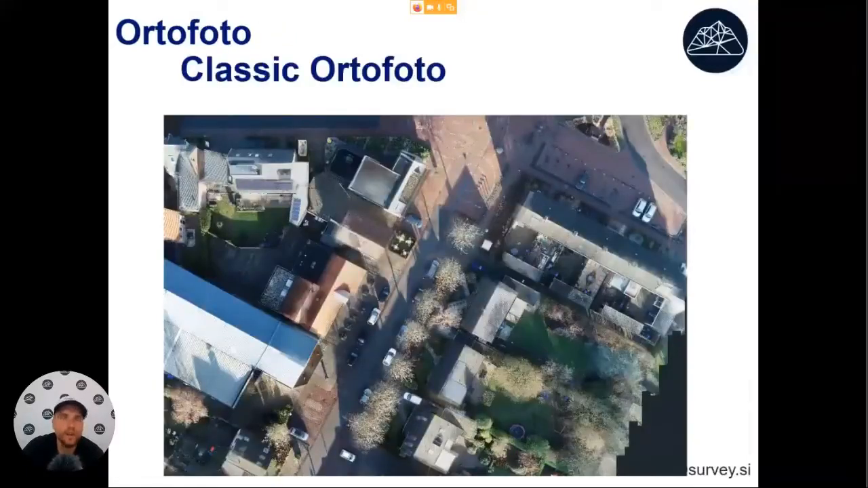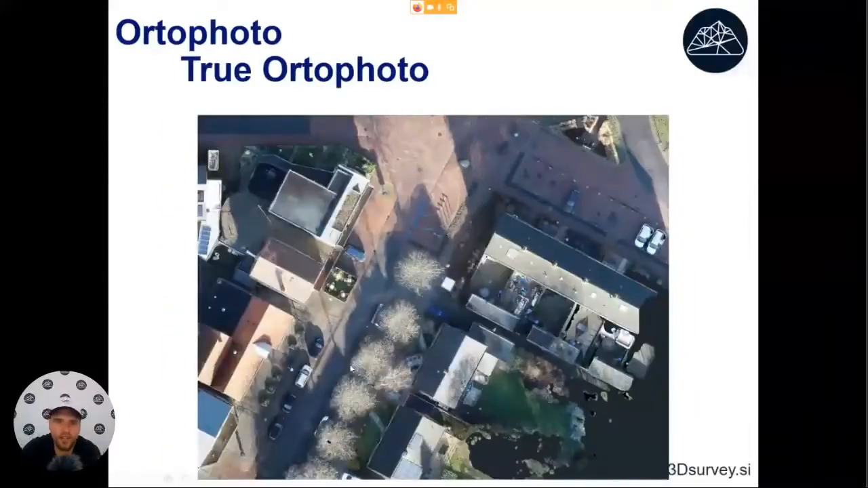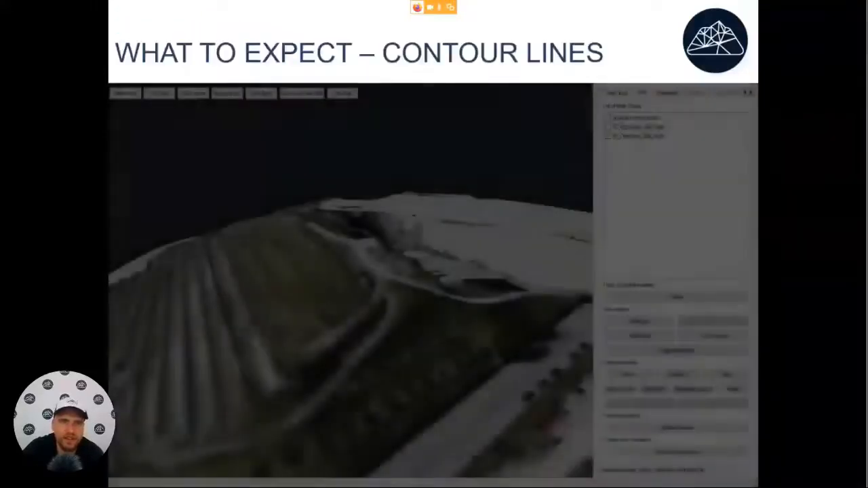And now, if the orthophoto is calculated out of the digital terrain model, in that case, what we will get is the classic orthophoto. So in that case, the building roofs will not be correctly positioned. On the other hand, if we calculate the orthophoto out of the DSM, then what we get is what we call a true orthophoto. In that case, also the roofs of buildings and trees are exactly where they are. So both have their benefits and weaknesses, and we will check that later.